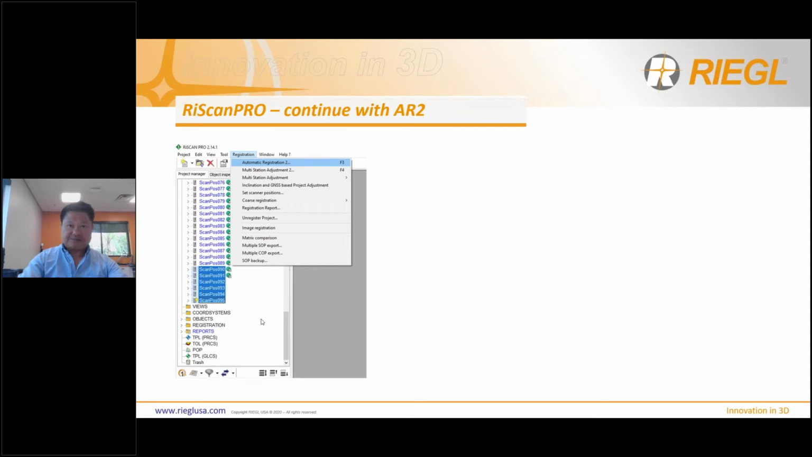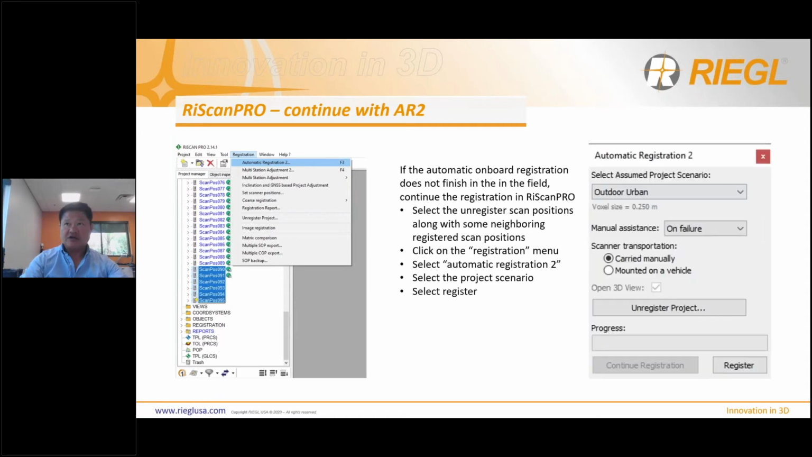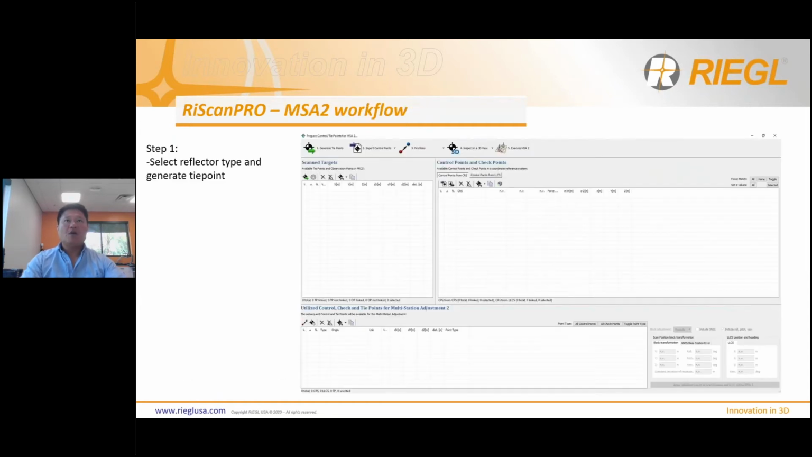You simply select the first couple of neighboring scans that are already registered, and also select the rest of the scans that haven't been registered. Then go to your registration menu, select AR2, which stands for Automatic Scan Position 2, select your scenario, and hit register. It will then tie the non-registered scan positions to the existing registered scan positions, okay? All right, moving on.